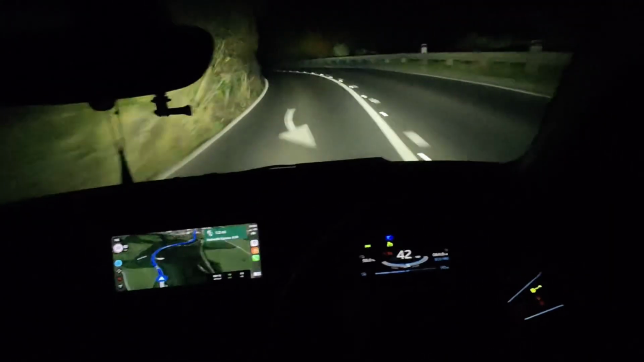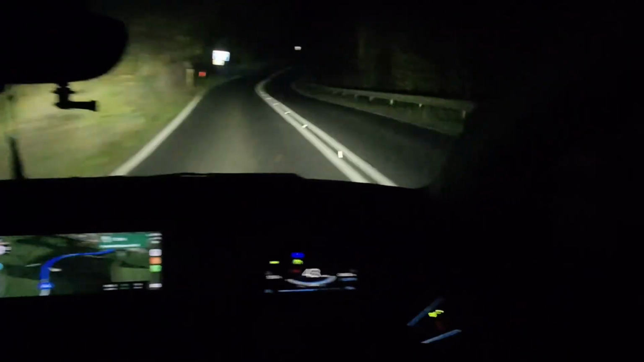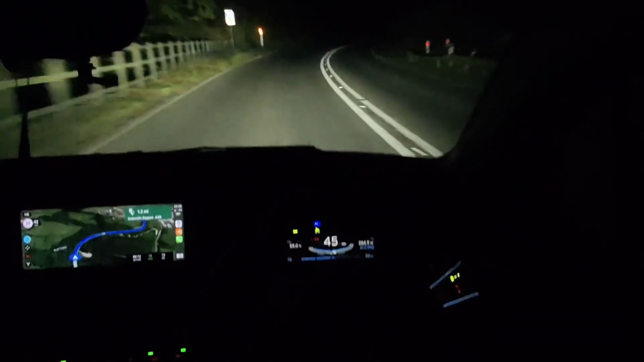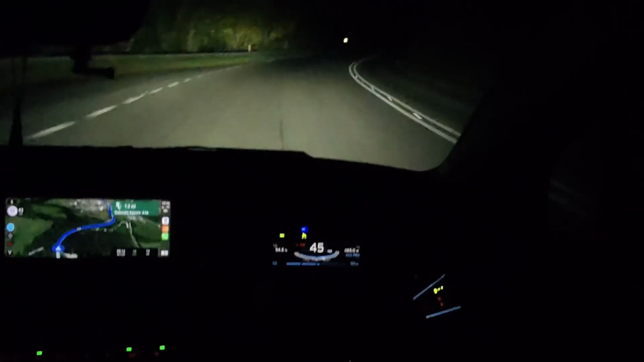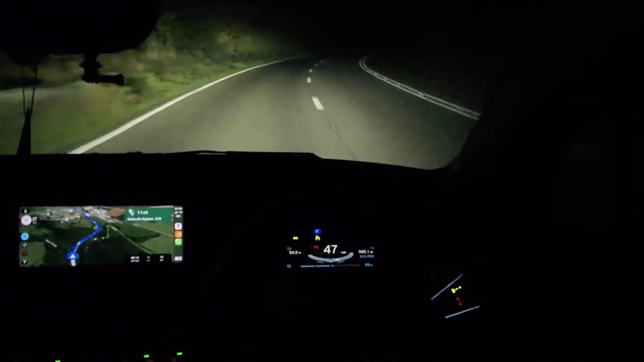So we used 25% on the way there. I think it's going to be more like 30%, maybe 32% to get us home. We've got a bit of uphill now, and then I've got about 2 miles of downhill. So I'm hoping for some good regen now.